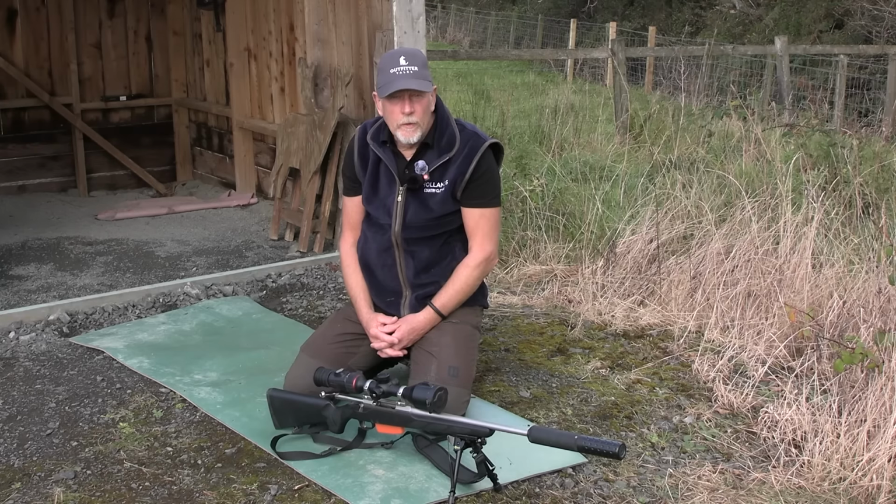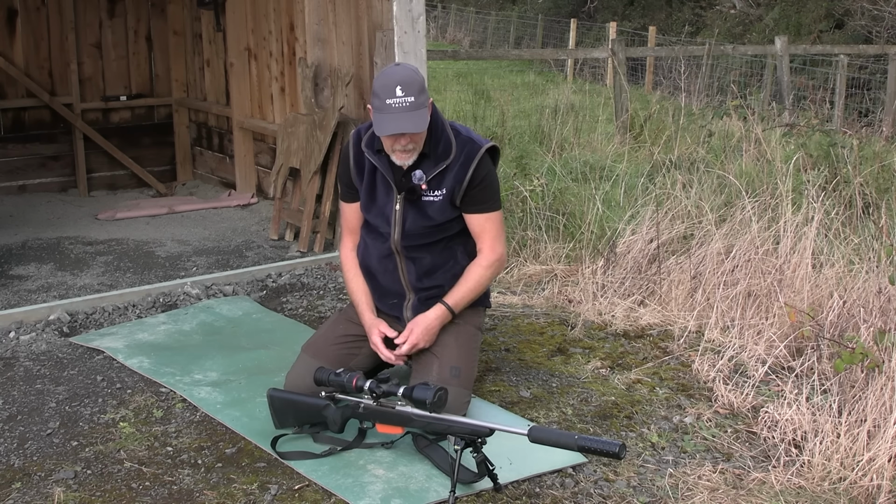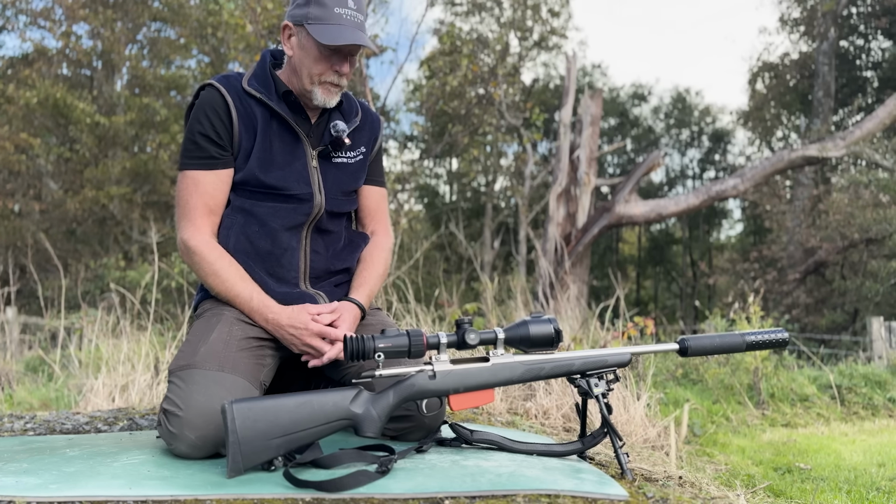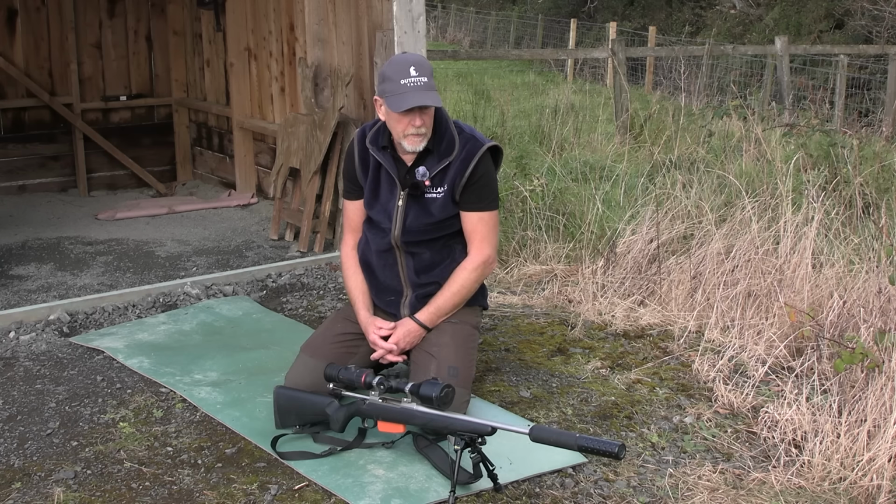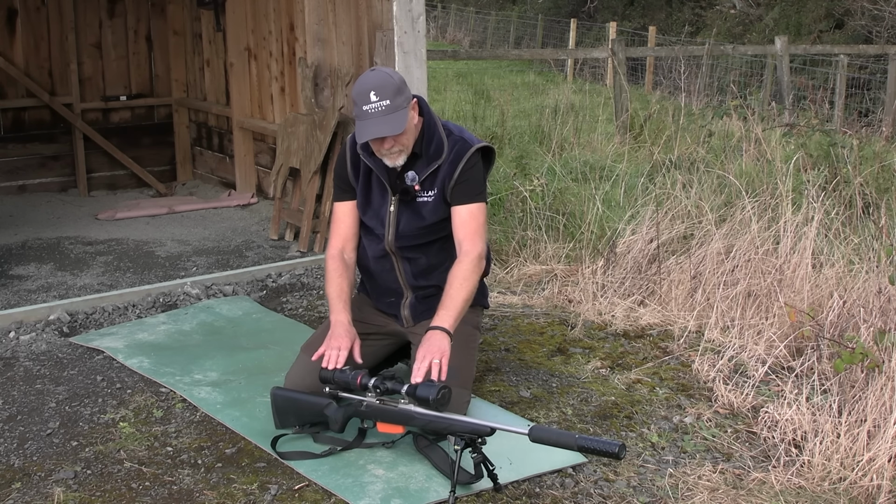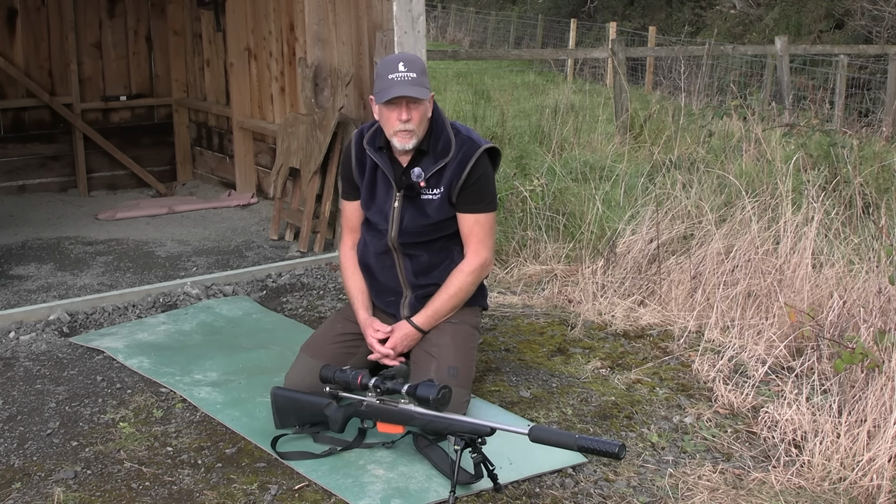Okay, so we've unboxed our ACE H50R Nocpix scope. What we've done now is paired this with a Tikka 243 rifle. We mostly use this for foxing and vermin work. So the ACE itself, there's really not a lot to dislike about Nocpix products, because they're just quality out of the box.